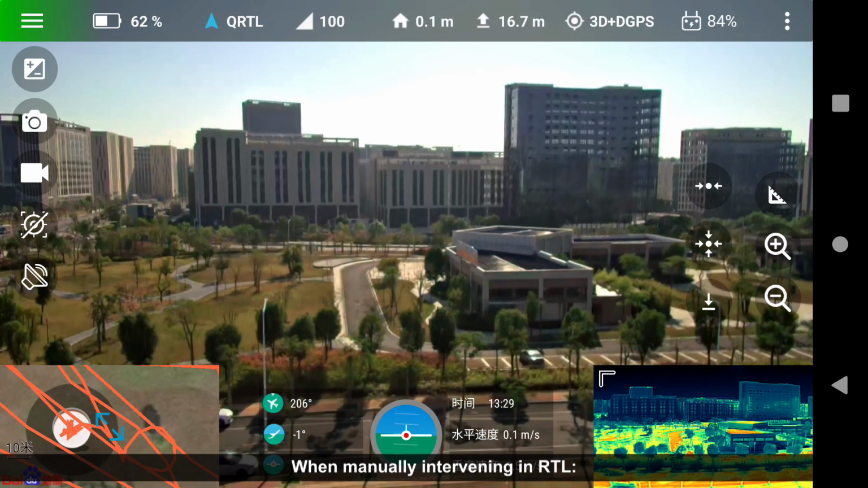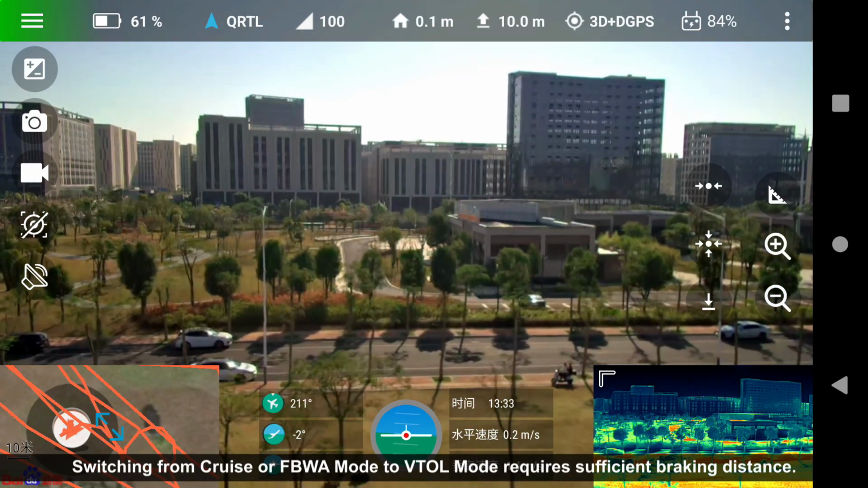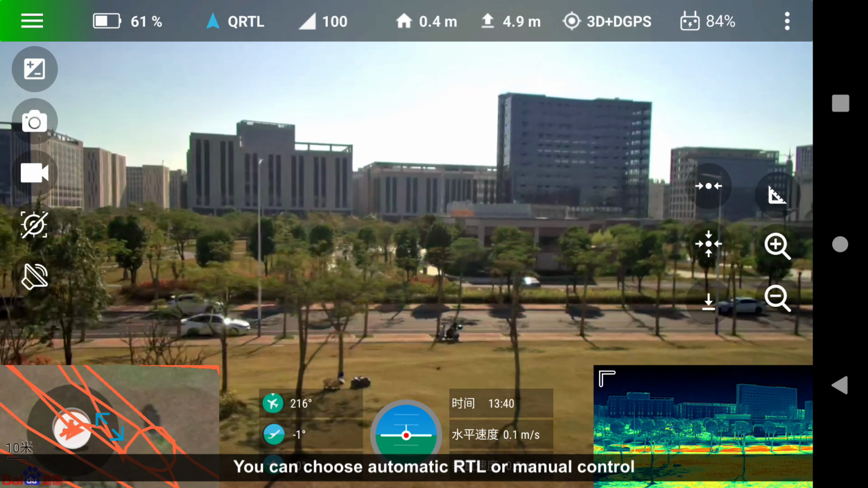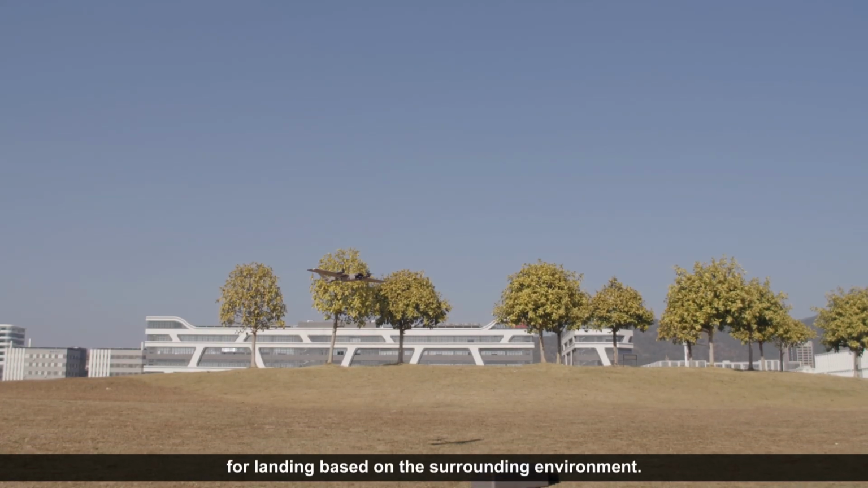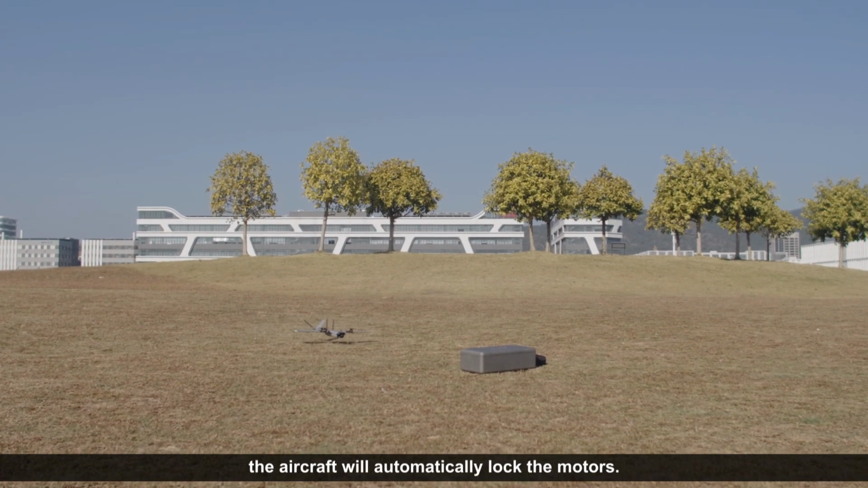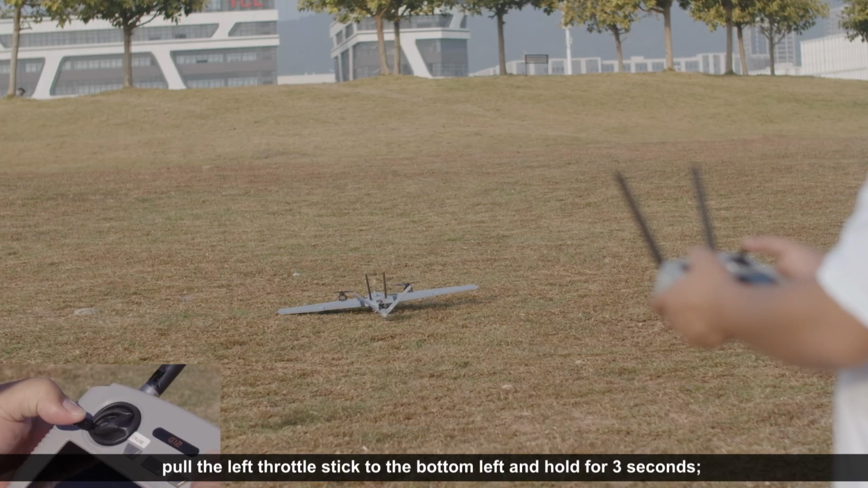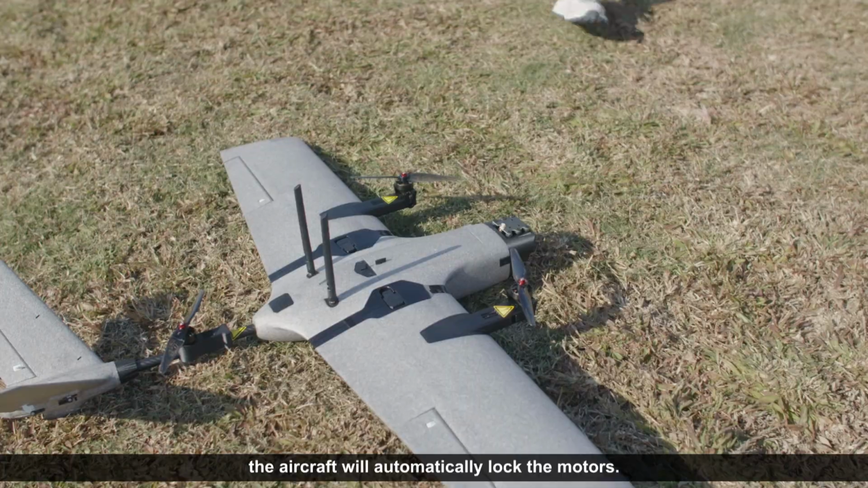When manually intervening in RTL, switching from cruise or FPWA mode to VTOL mode requires sufficient braking distance. Under windless conditions, the braking distance is approximately 20 meters. You can choose automatic RTL or manual control for landing based on the surrounding environment. After automatic RTL landing, the aircraft will automatically lock the motors. For manual landing, after the aircraft lands, pull the left throttle stick to the bottom left and hold for 3 seconds. The aircraft will automatically lock the motors.